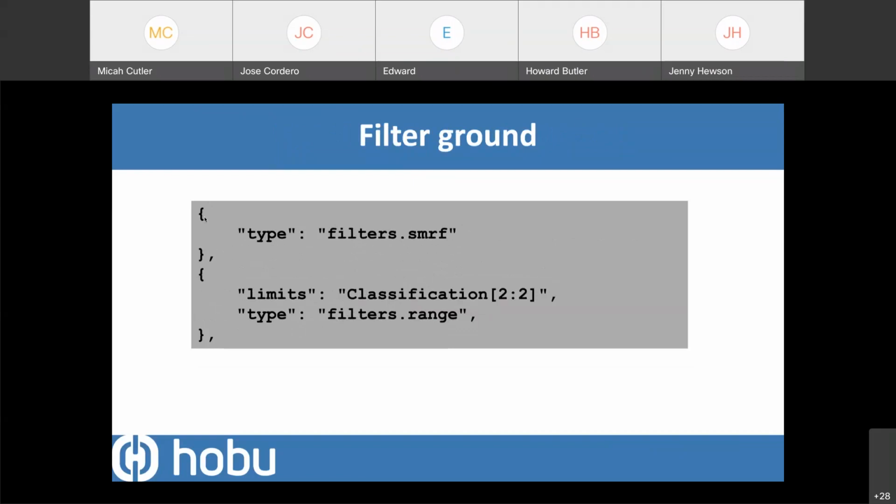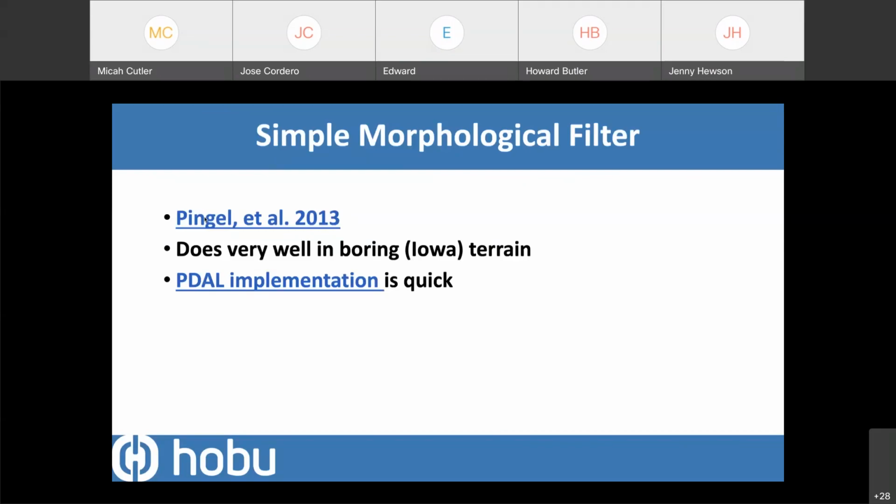Another capability in PDAL that is pretty common and commonly desired is, hey, LiDAR data interacts with the vegetation, it interacts with the environment. I don't care about any of that. I just want a ground surface, and give me the best ground surface that you can. So one of the capabilities that's available in PDAL is something called SMRF, or simple morphological filter, which was a method developed by Thomas Pingel. And it works really well in Iowa, which is not particularly mountainous terrain. And PDAL has an implementation that is pretty quick for doing that.